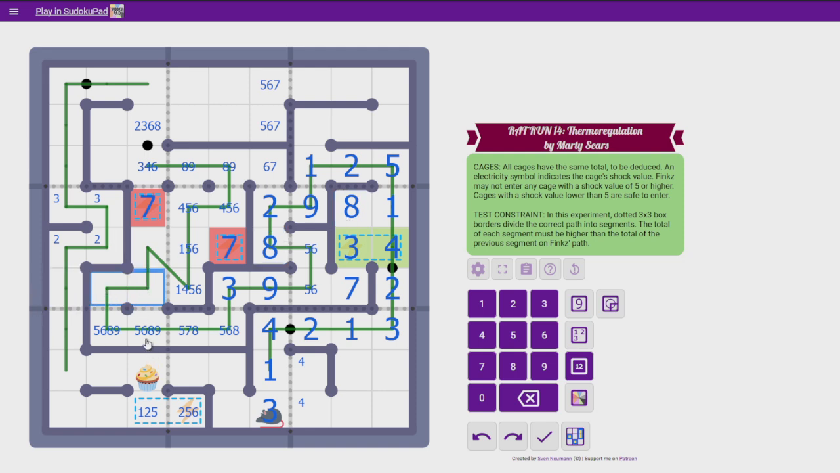If 8 was there, then the other 2 cells in this 3 cell segment have to add up to 7. That's possible. I don't think there's anything stopping that from happening. If 8 was there, then we'd have a digit. That would be pretty cool, but I don't know that yet.